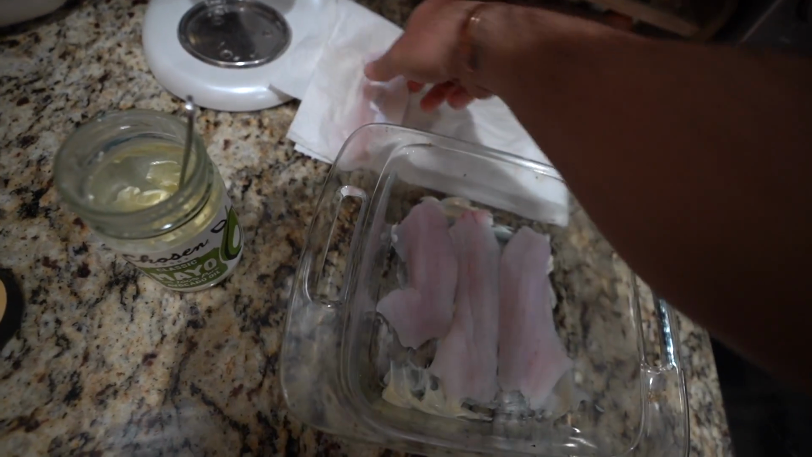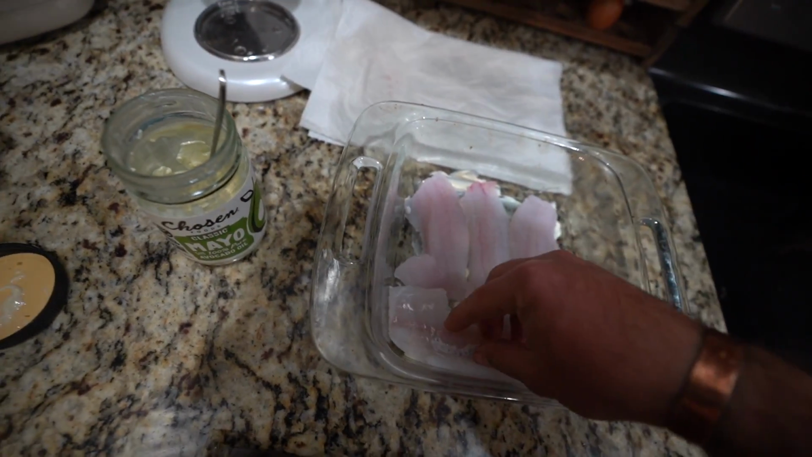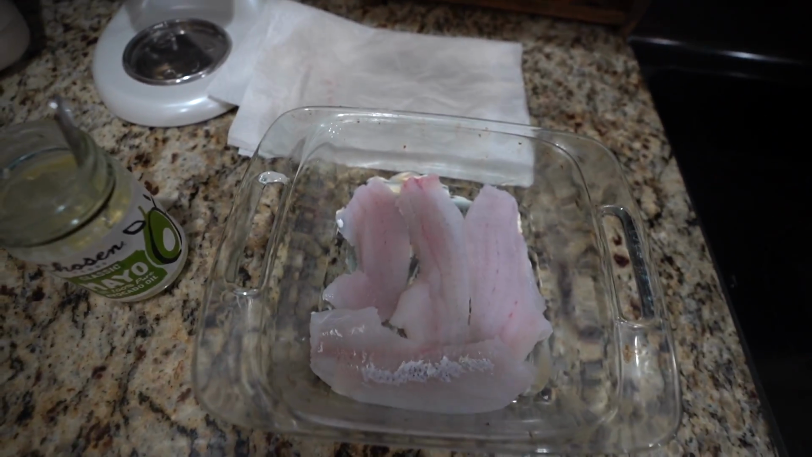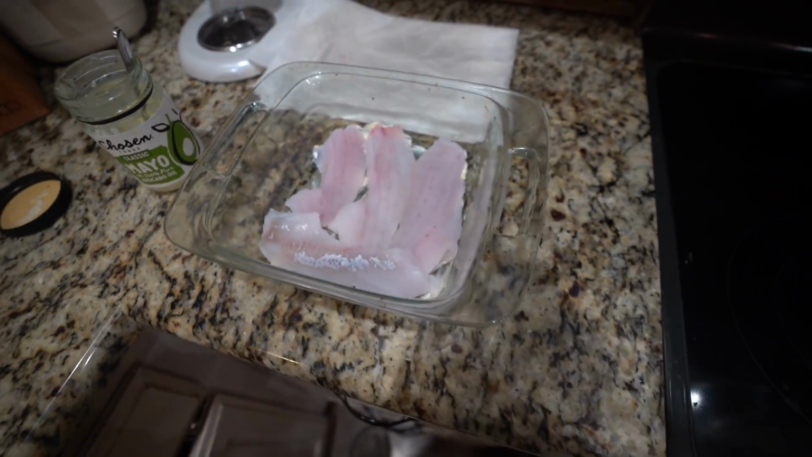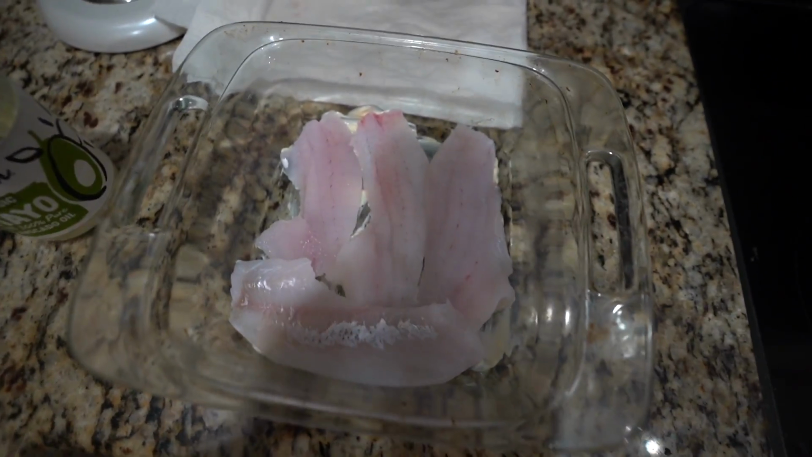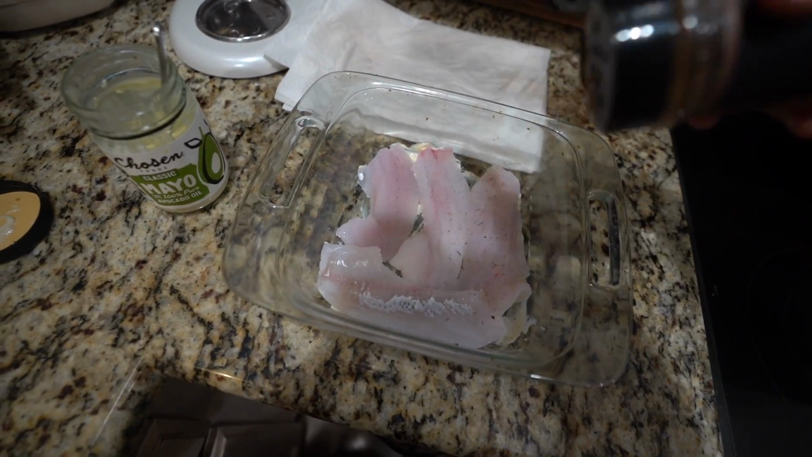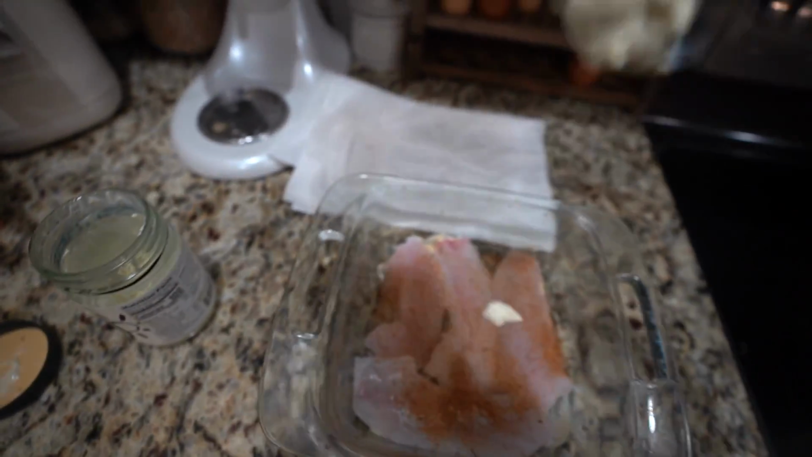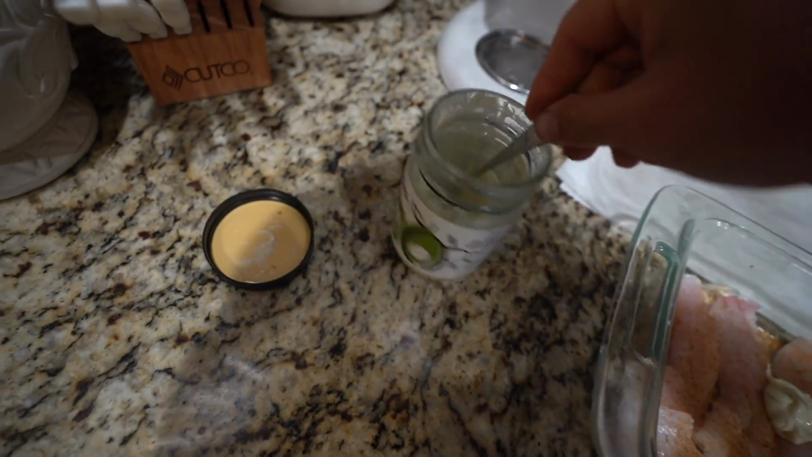Lay your fillets in there, and then you're going to want to put a coat of seasoning, whatever seasoning you like. I'm going to use some Critter Glitter fish and fowl, and then you're going to put another coat of mayonnaise on top of that. So let me get the seasoning on there, and then we'll put the mayonnaise on. You want to slap some more mayonnaise on there.